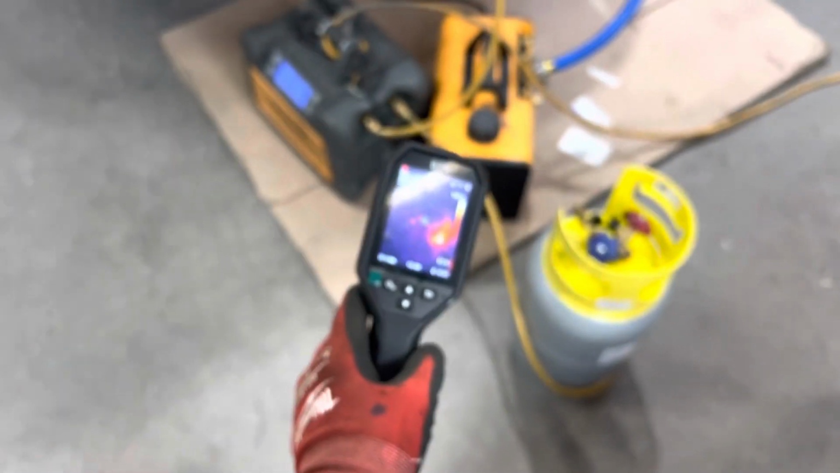All right, guys, that's enough for your pressure temperature relationship under drawing refrigerant under vacuum. But let's not use the word vacuum. Lowering the pressure on the refrigerant lowers the temperature. Raising the pressure of the refrigerant raises the temperature. Go to a PT chart for the refrigerant you want to find out on, and you can look that up.